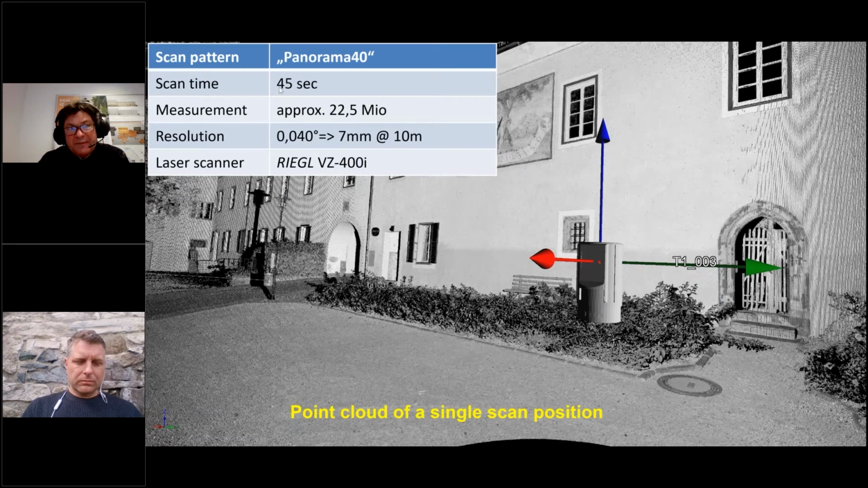The scanning time is 45 seconds, and in one single scan, you get about 22.5 million measurements. Angular resolution, as I told you already, is 40 millidegrees, which is 7 millimeters at 10 meters distance.